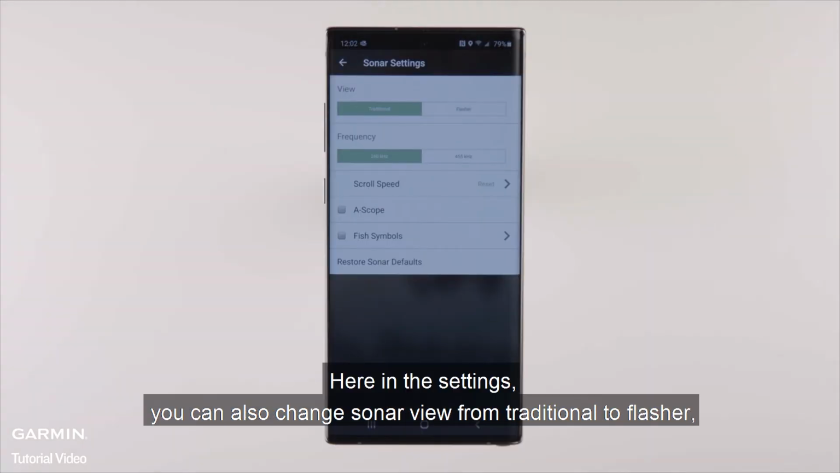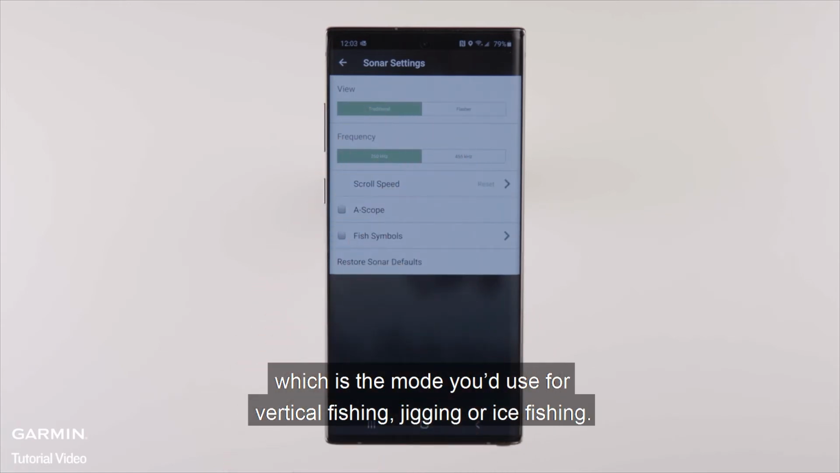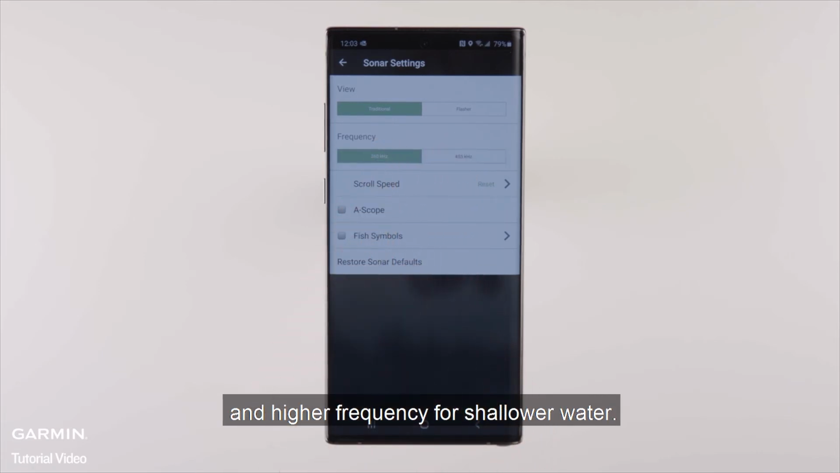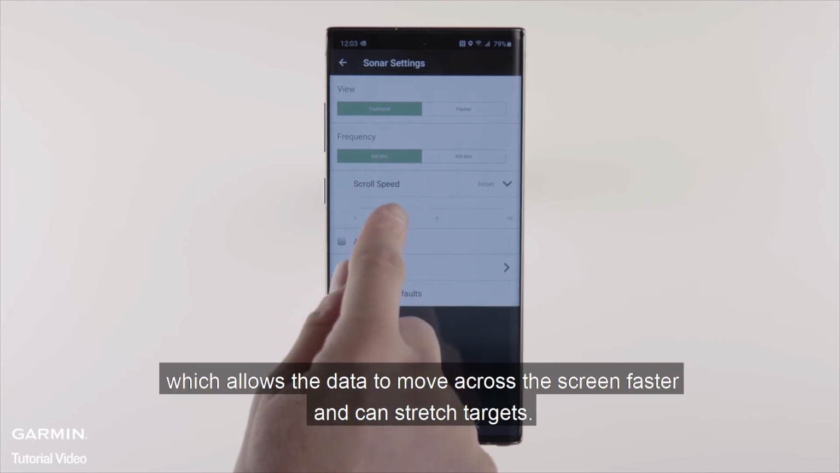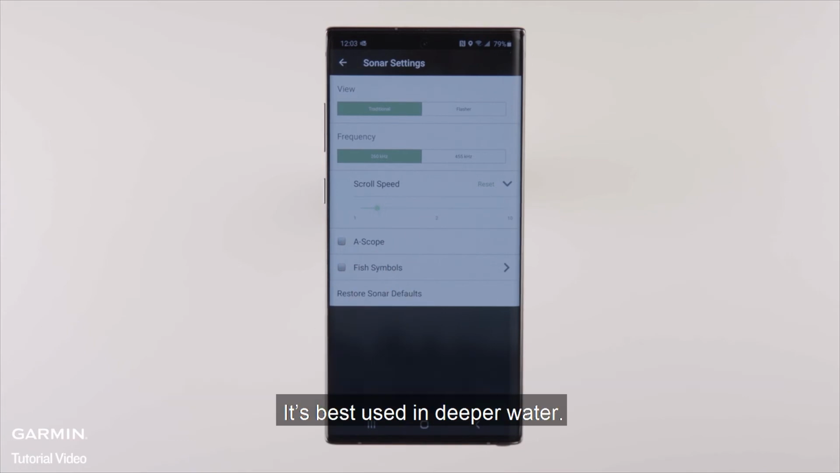Here in the settings, you can also change sonar view from traditional to flasher, which is the mode you'd use for vertical fishing, jigging, or ice fishing. Switch between lower frequency for deeper water and higher frequency for shallower water. Adjust scroll speed, which allows the data to move across the screen faster and can stretch targets. It's best used in deeper water.